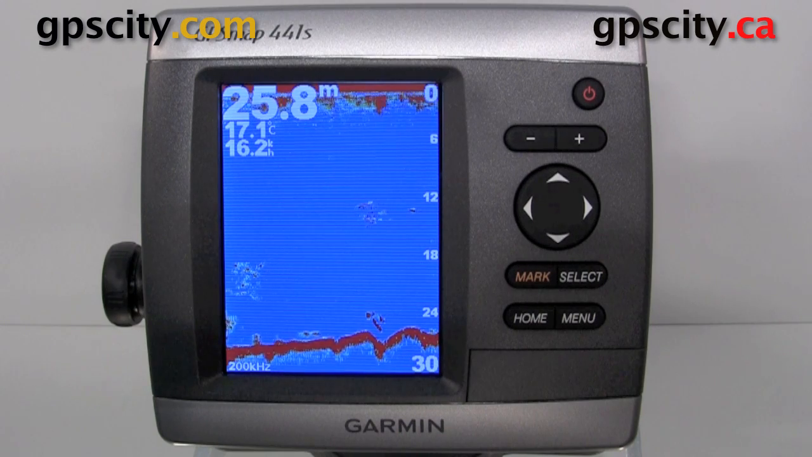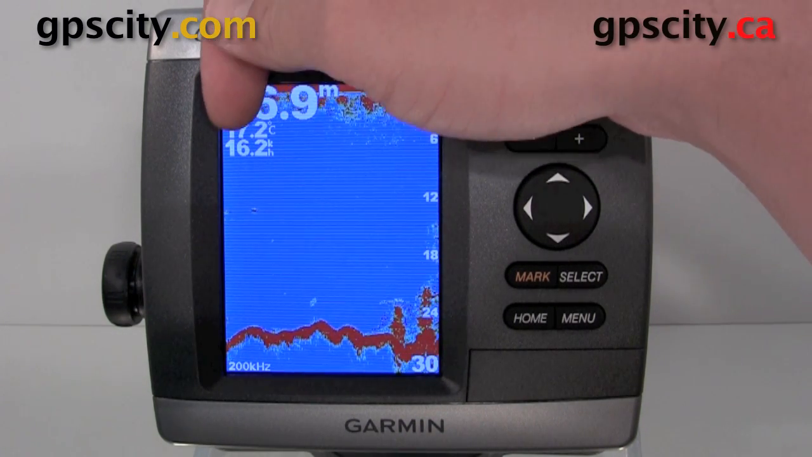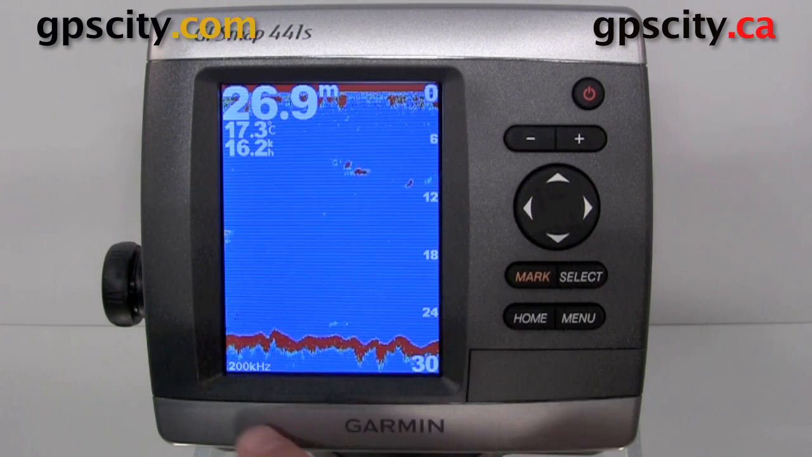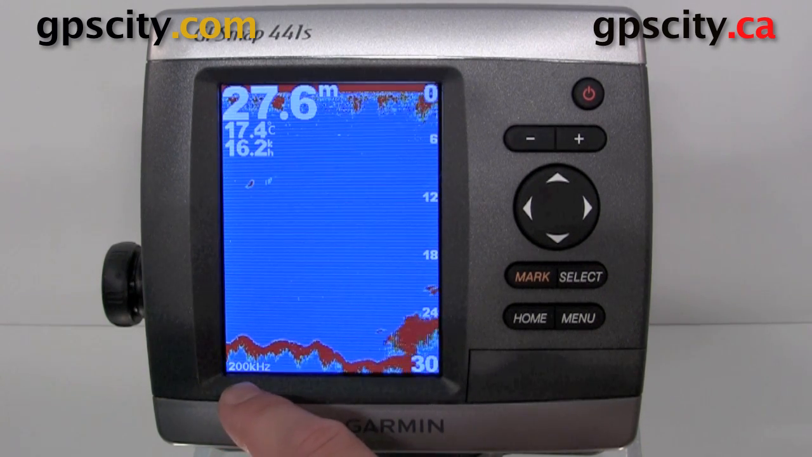So in full screen, you can see here at the top we have our depth followed by our temperature followed by our speed. In order for the screen to properly scroll, you do need to be moving. At the bottom here we do have our sampling frequency, which currently is 200 kilohertz.